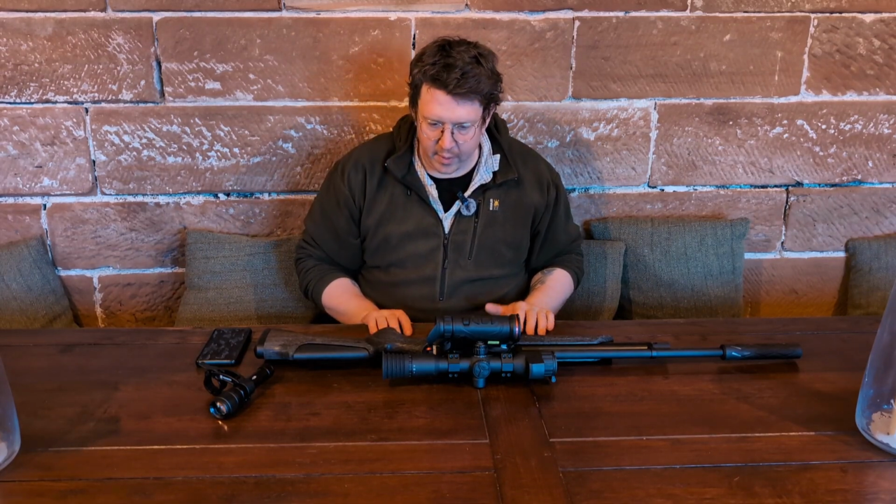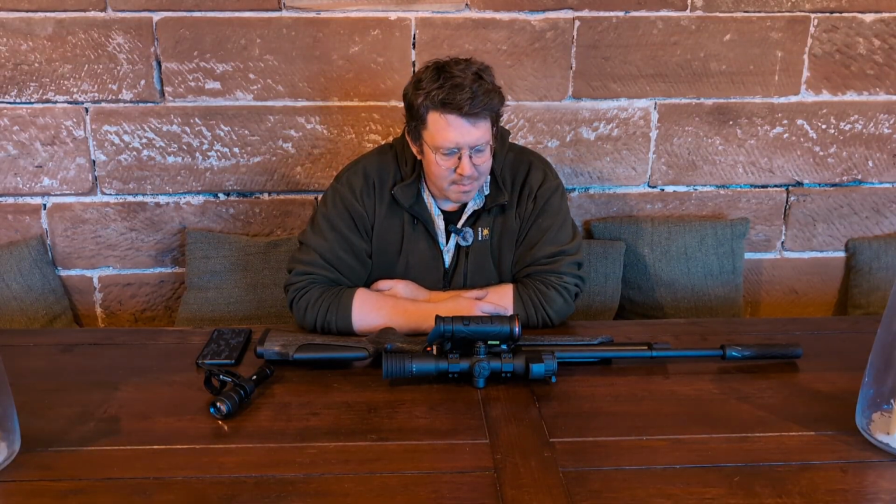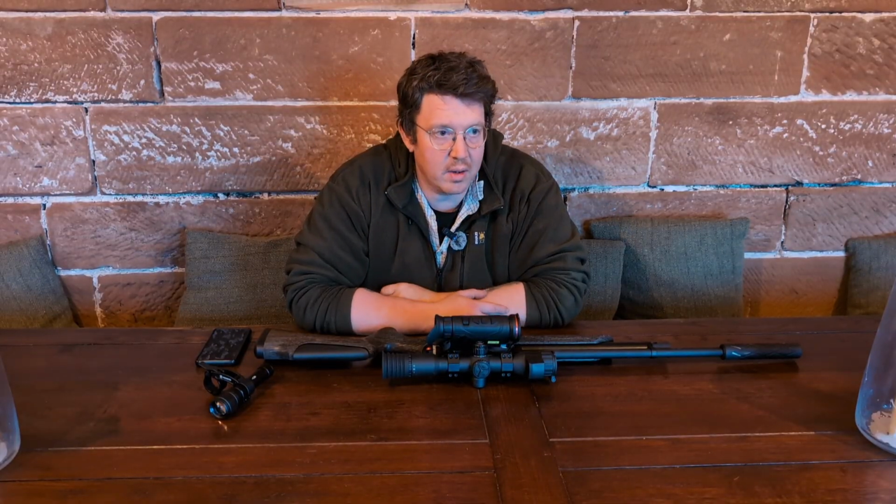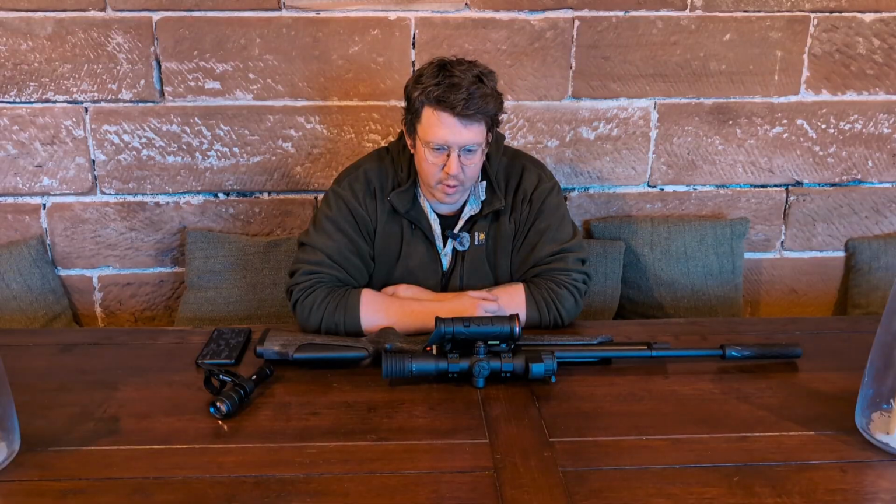For me, I think if you're out and about doing pest control or shooting foxes or hares or rabbits, you can spot out very clearly up to sort of 300 meters with this, and it's very, very nice to see. But I would say this sort of combination of stuff is going to be perfect for general pest controllers, general use.